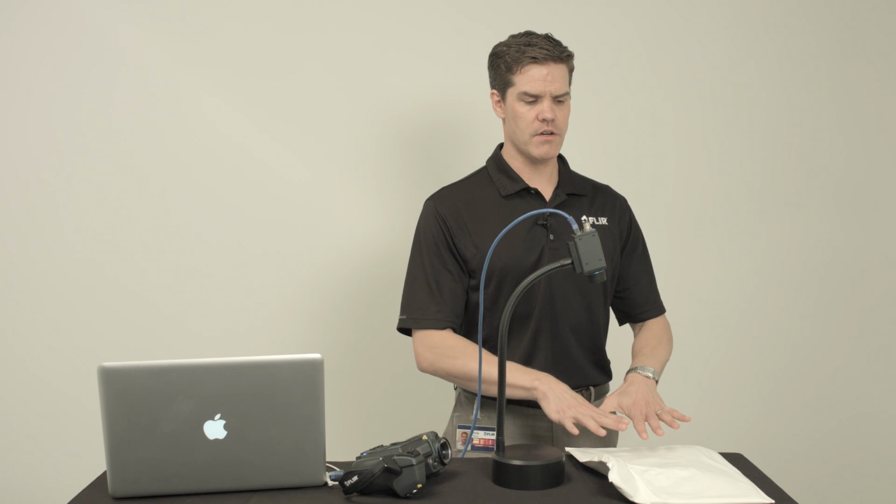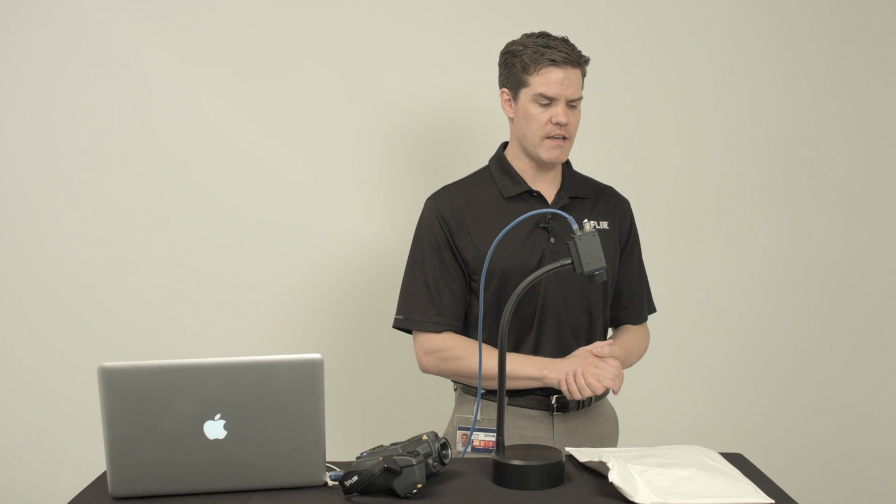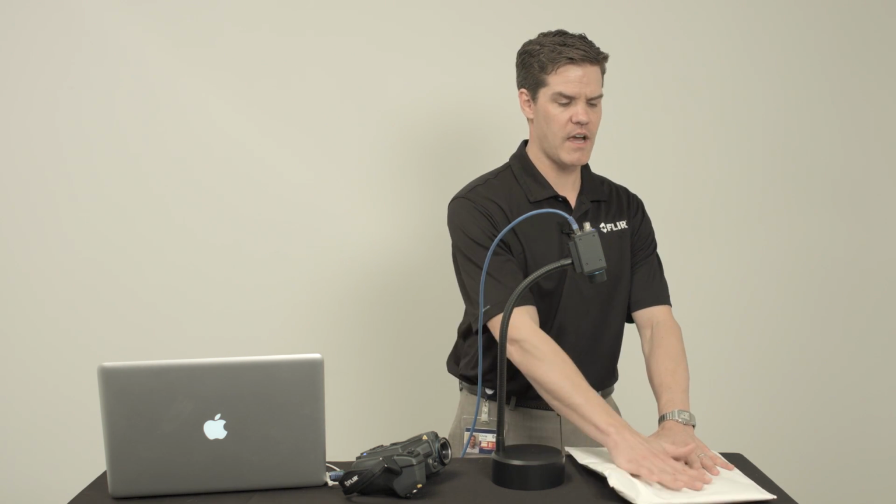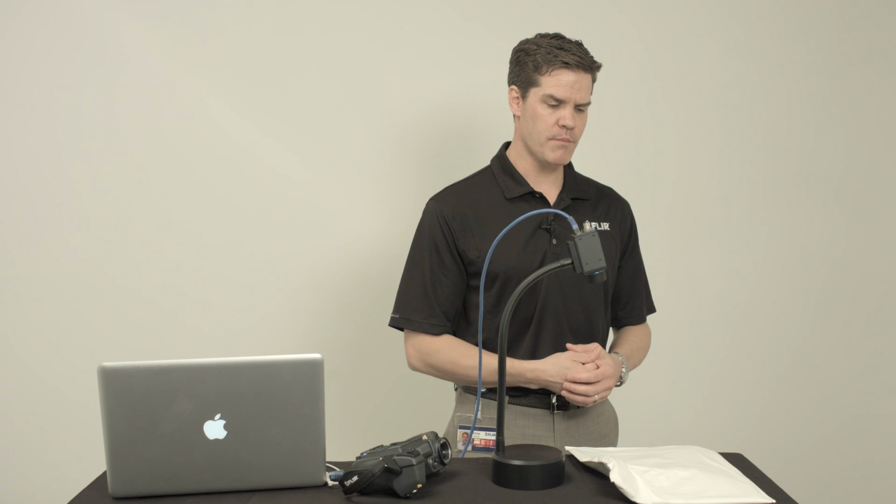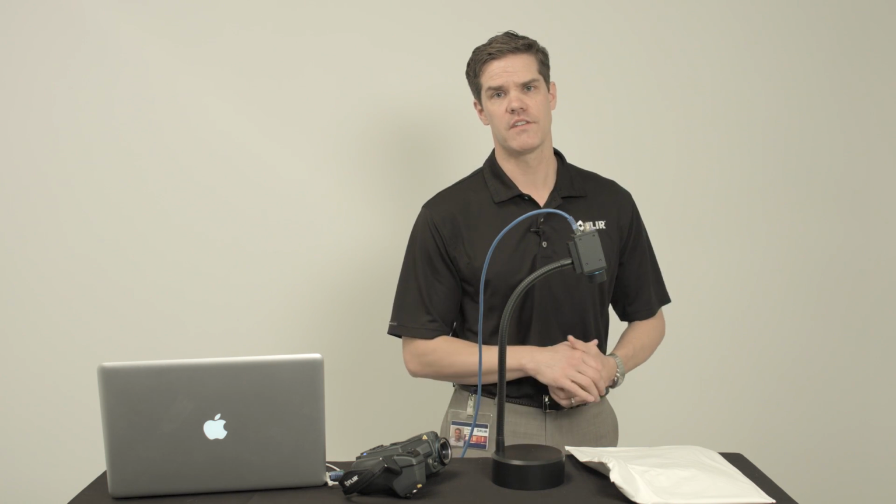Maybe we also see how long it takes to reach its set point temperature and make sure that it doesn't get too hot. And then we can also look for uniformity. Ideally, this pad's going to heat up and the entire thing will be one uniform temperature without significant hot or cold spots. So that's another research and development, or maybe even a quality assurance phase checkout we can do with our benchtop test kit here today.